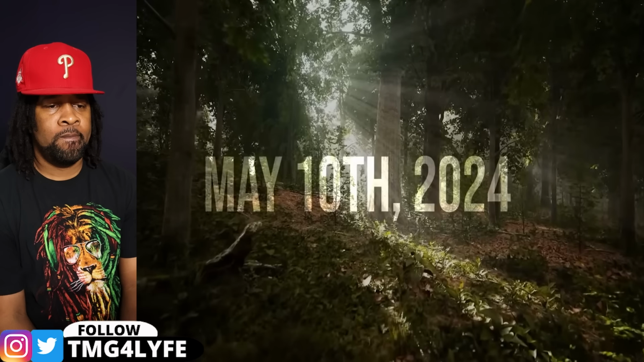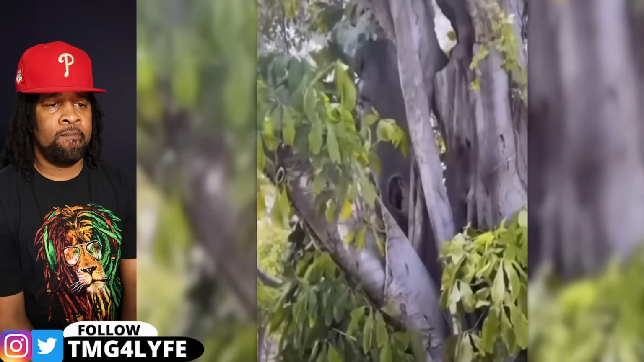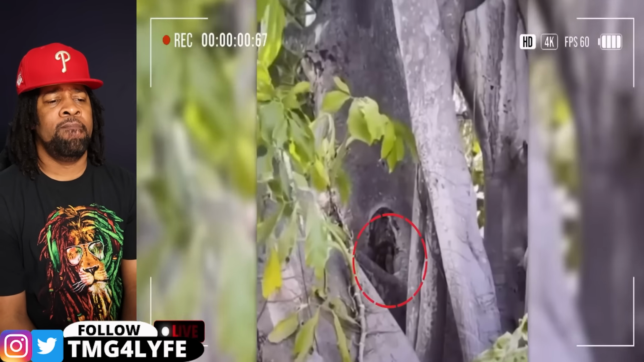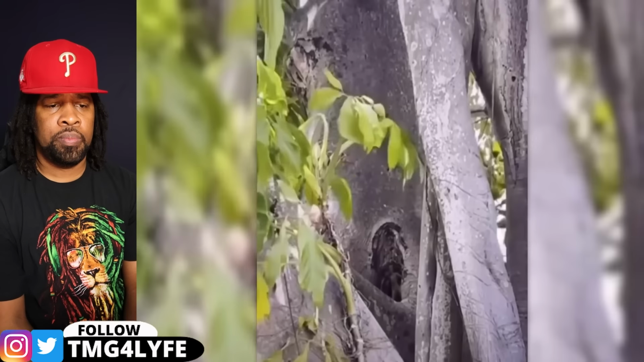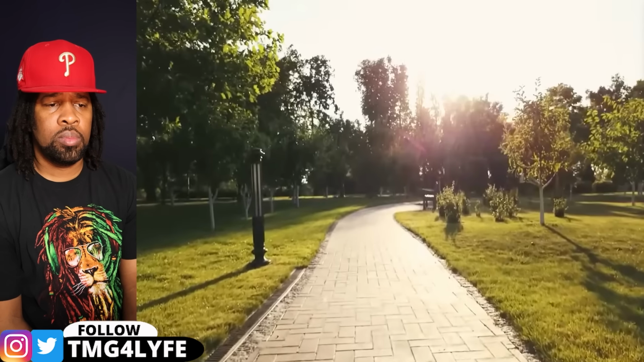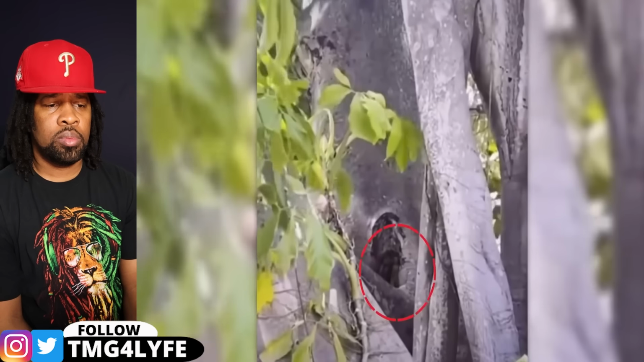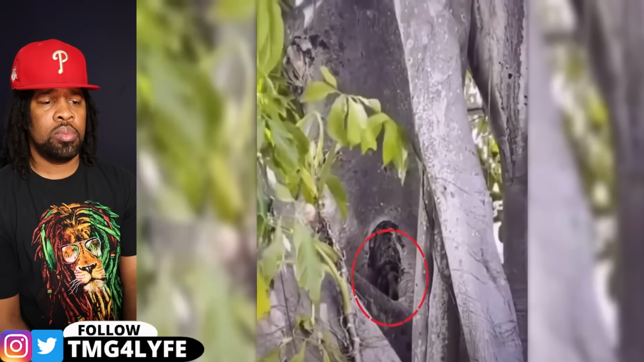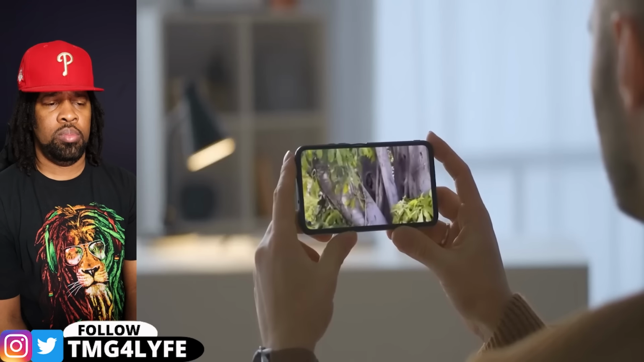On May 10th, 2024, one of the most mysterious pieces of footage yet surfaced on the internet. A social media user was live streaming while strolling through a local park when something unexplainable was caught on camera. As he was walking, he spotted something moving in a tree. Zooming in, he captured a tiny humanoid figure peeking out from a hole. This pale, skinny creature, about a foot tall, quickly retreated back into hiding.